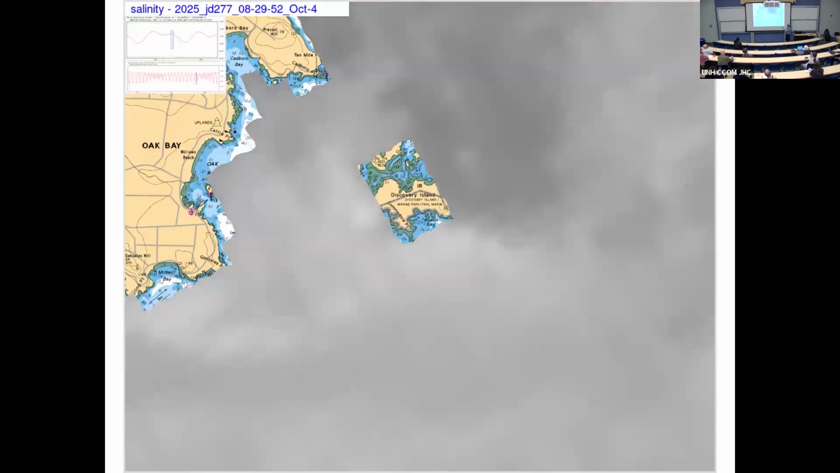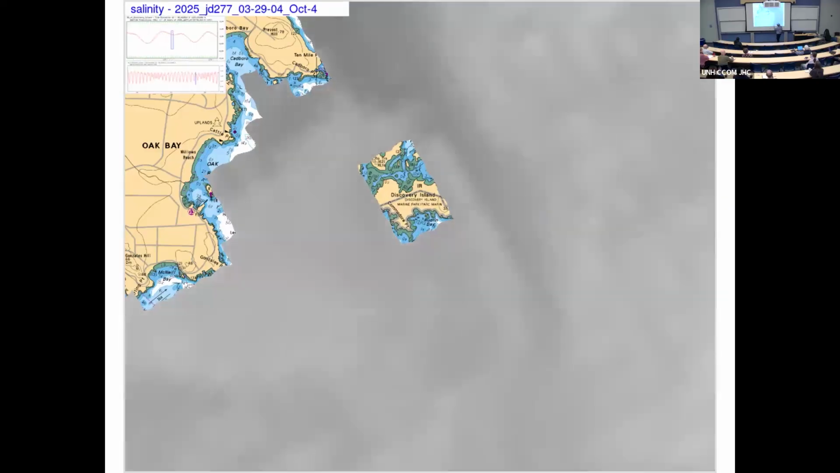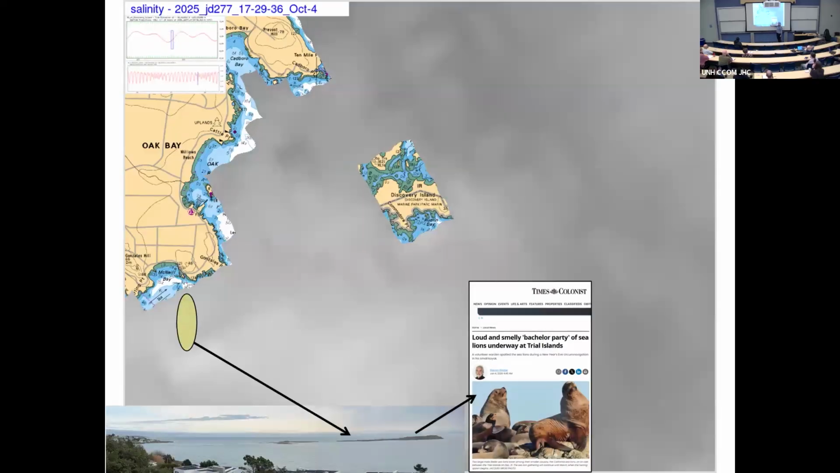So what we can do is, again, I'm just going to play you through. This is October the 4th, when the nicest things happen, and you'll see at a certain phase of the tide, I'm just going to wait for it. There we go. If we stop it just before it happens, it starts down here, just off the southern tip of Trial Island. It's a really interesting place. It's an island, it's got a lighthouse on it, it's got radio beacons, and it's where the sea lions come.